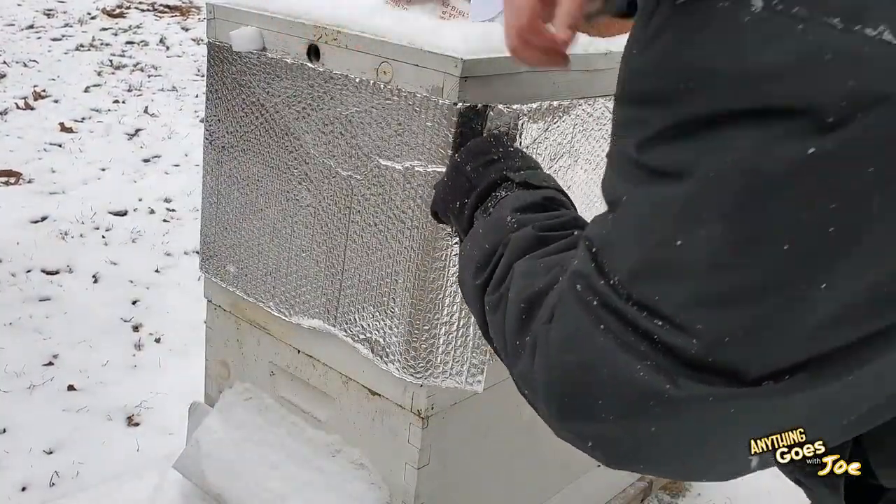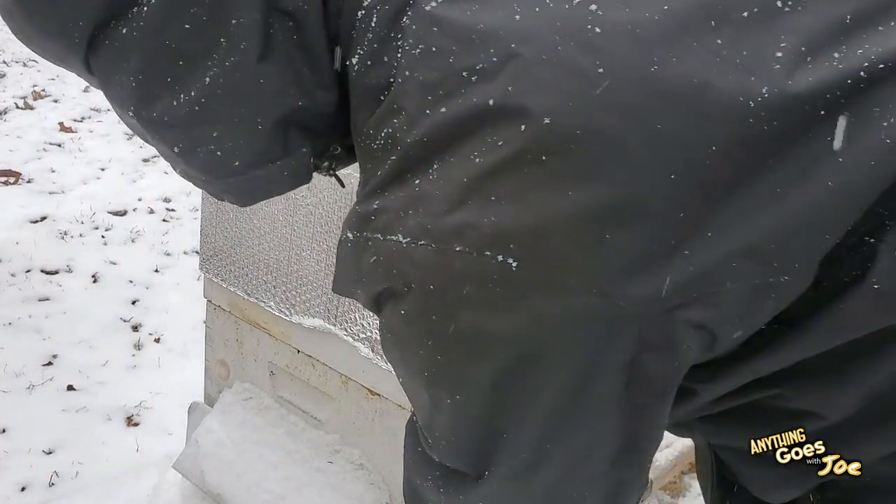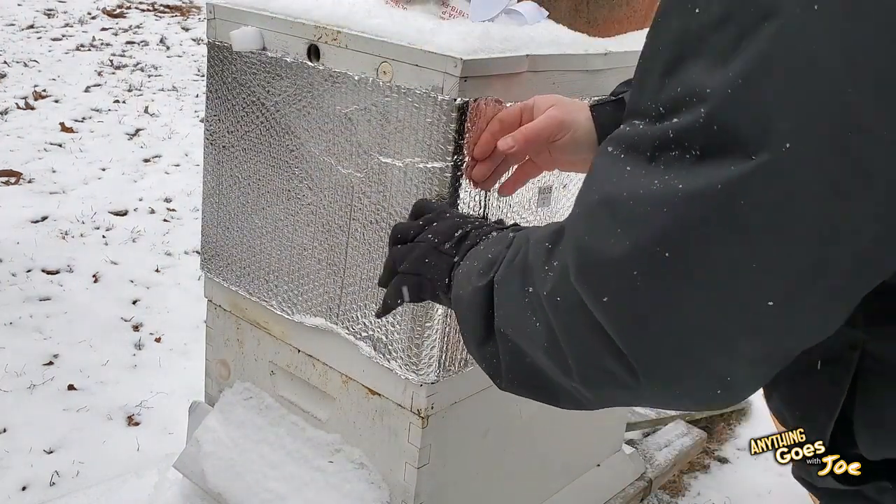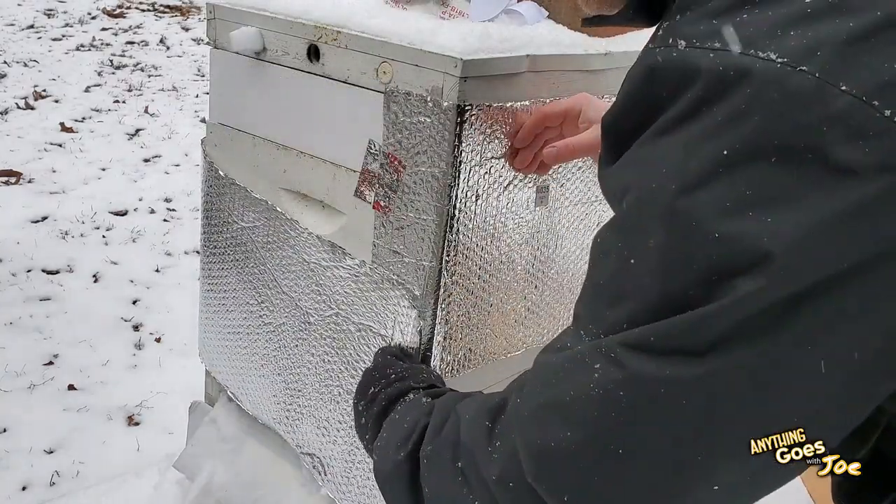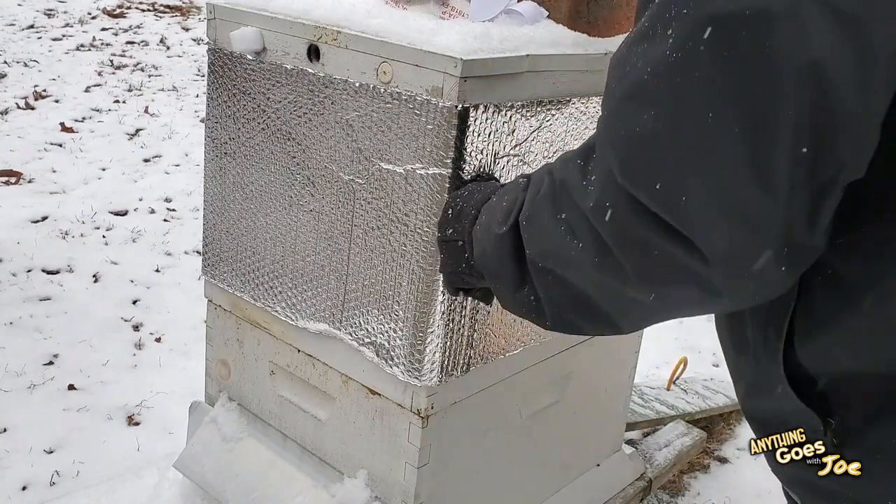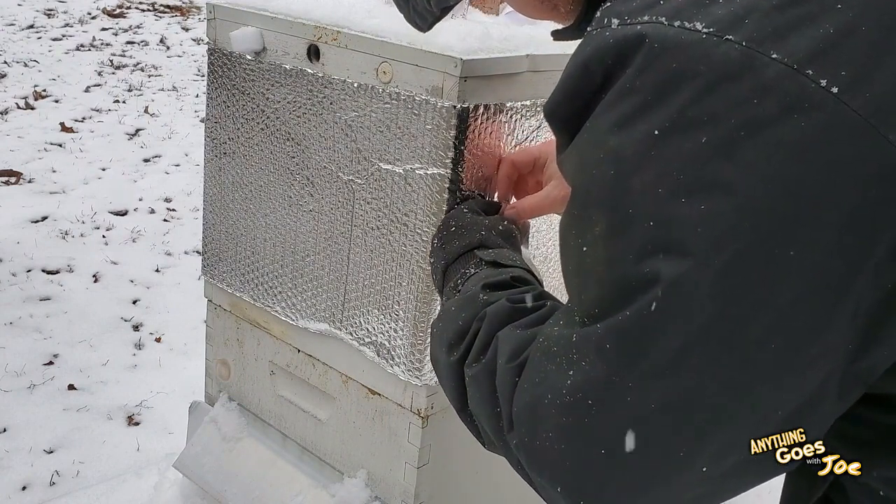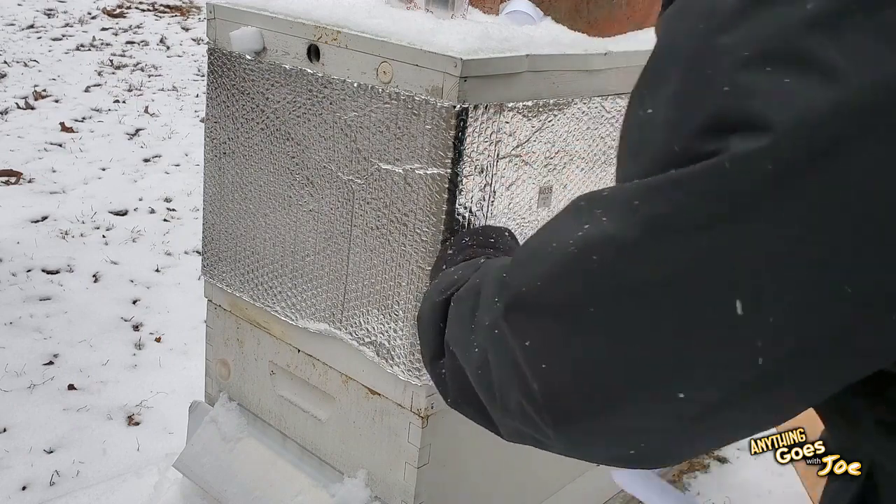I want to leave this ventilation hole open, although it looks like they may have plugged it up or it may have frozen. I'm going to try a little something with that here in a moment. I'm already losing feeling in my hand that's exposed. Not good.